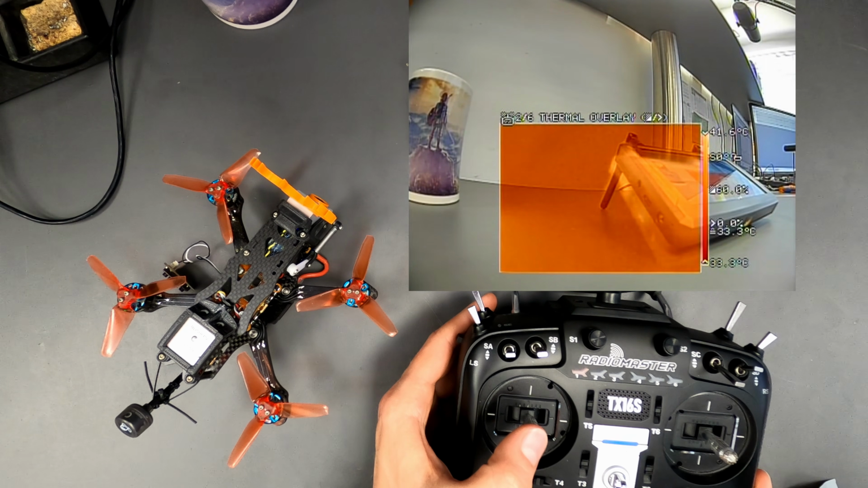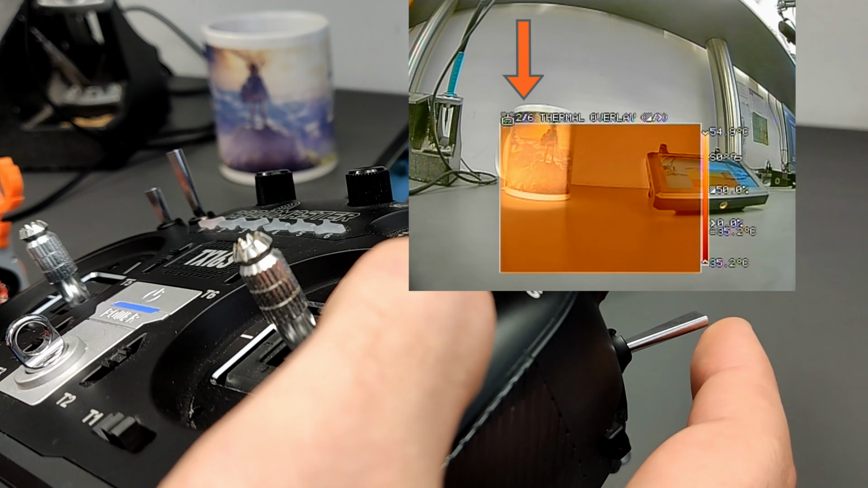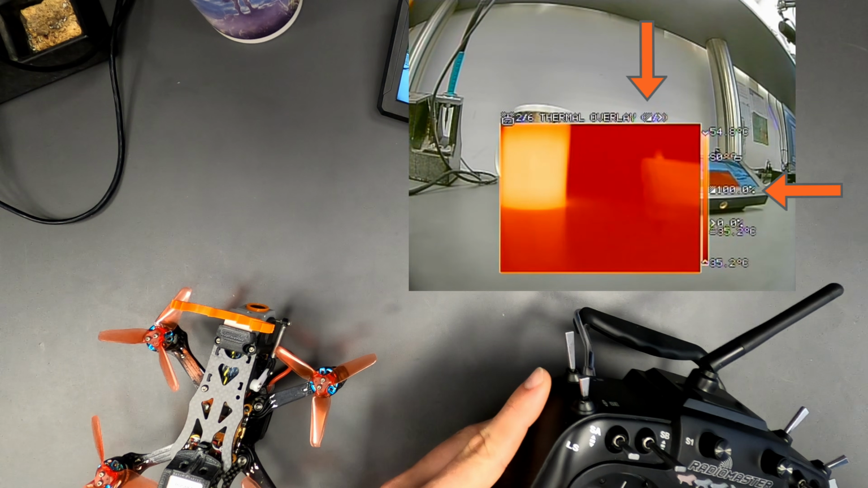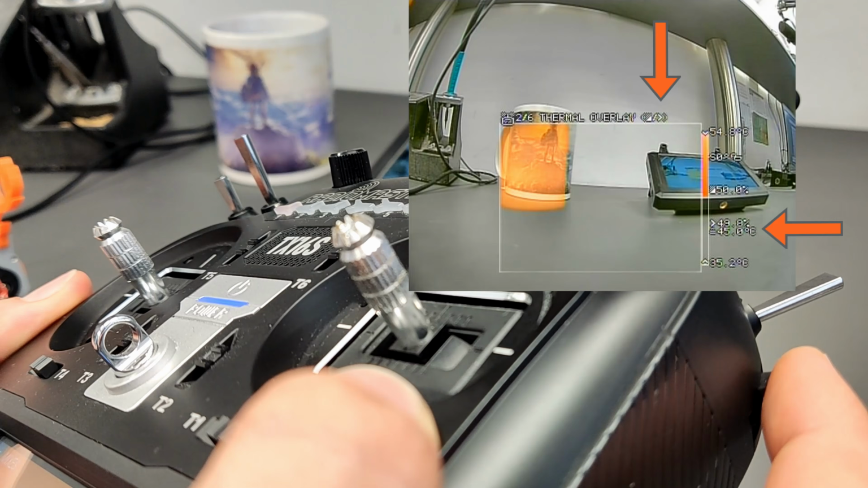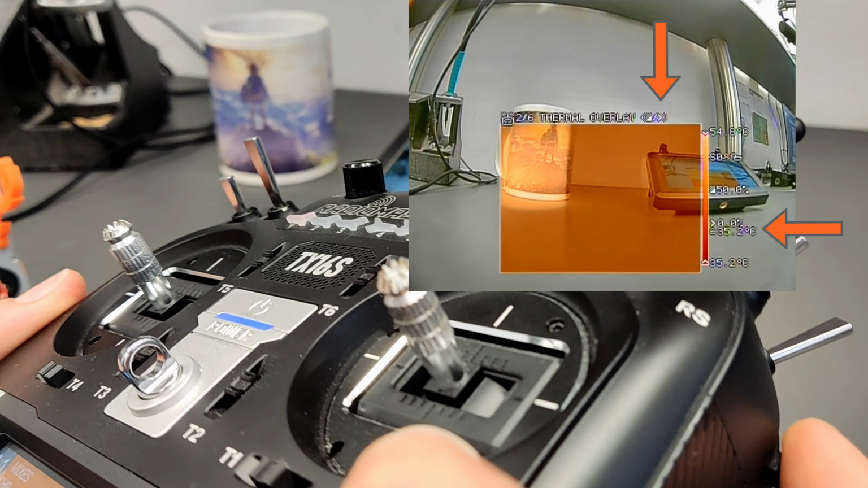Now let's test it. The profile can be changed with the toggle switch. By moving the left turning knob, the transparency is changed. By moving the right turning knob, the temperature threshold is changed, as it is displayed beside the profile name.